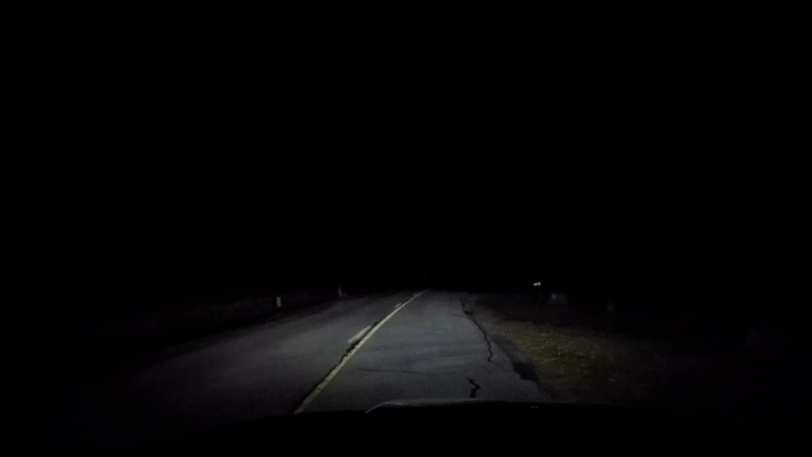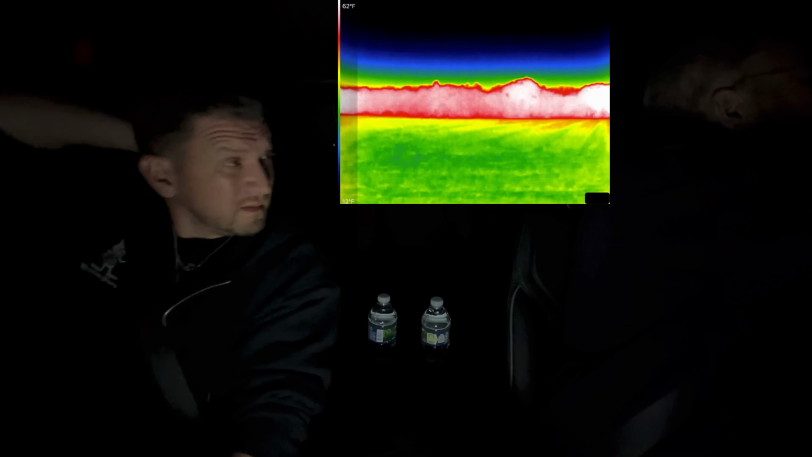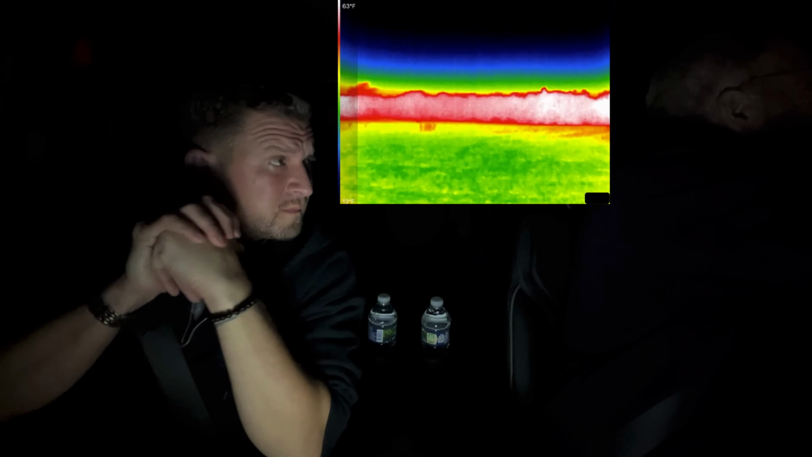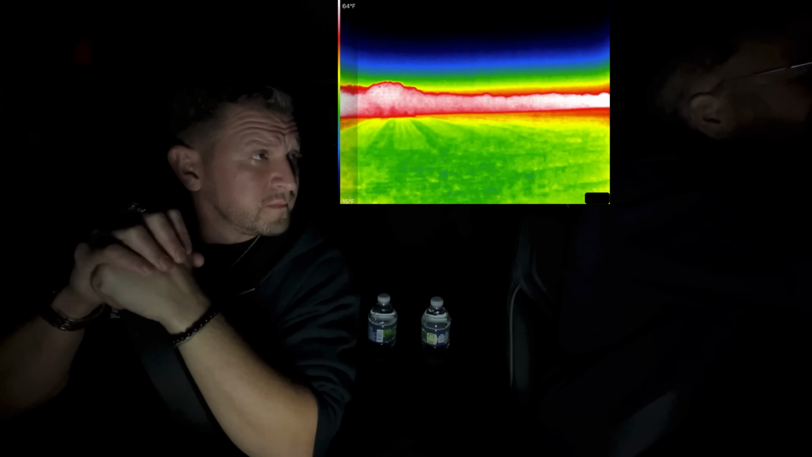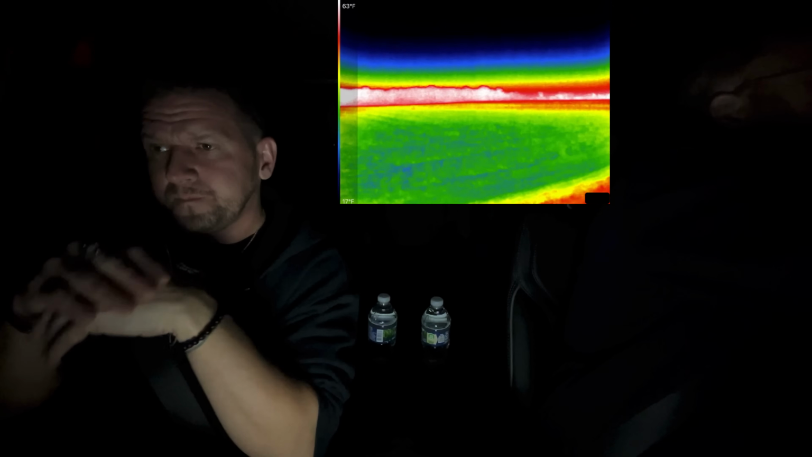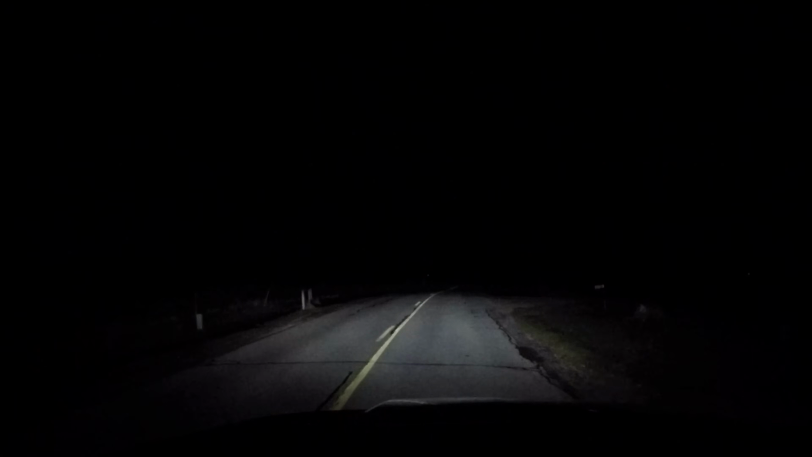Let me have a look. We got a big field here on the left. There's got to be Squatch. Where's Squatch? Now we're looking for the Beast of Bray, but we might find Squatch, guys. You never know. Boy, if there's anything warm-blooded, this is gonna pick it up as a hot spot. Nothing out there.